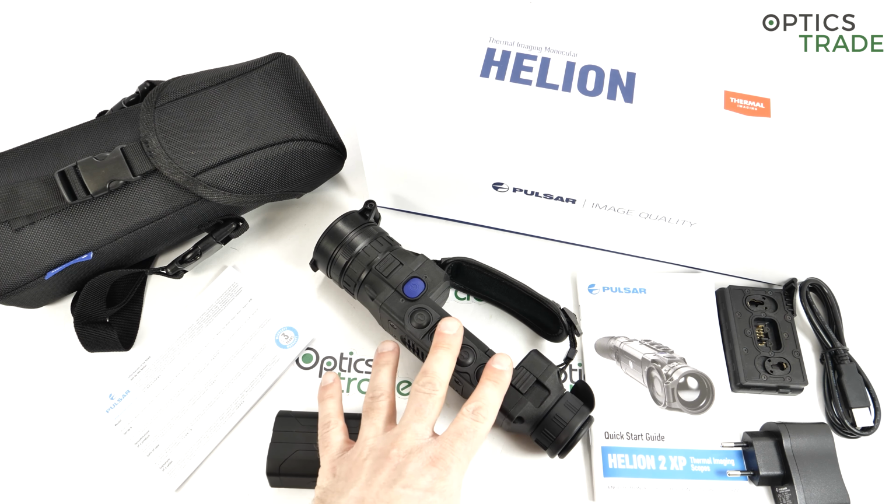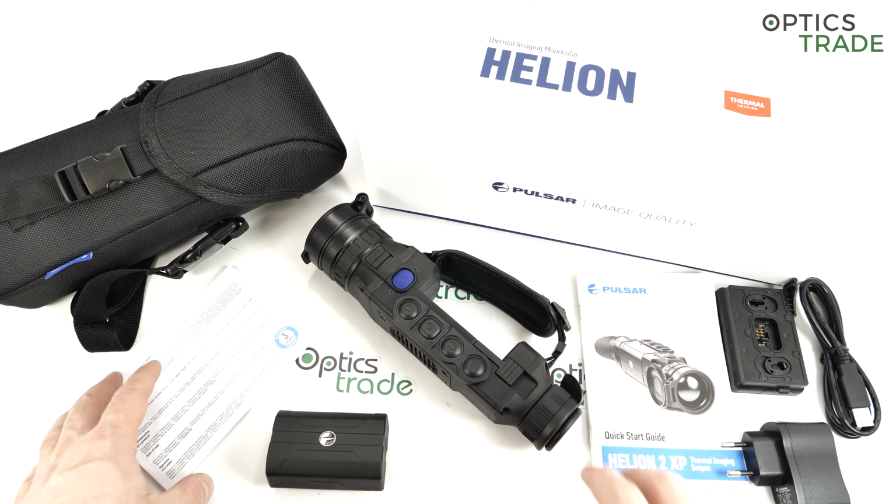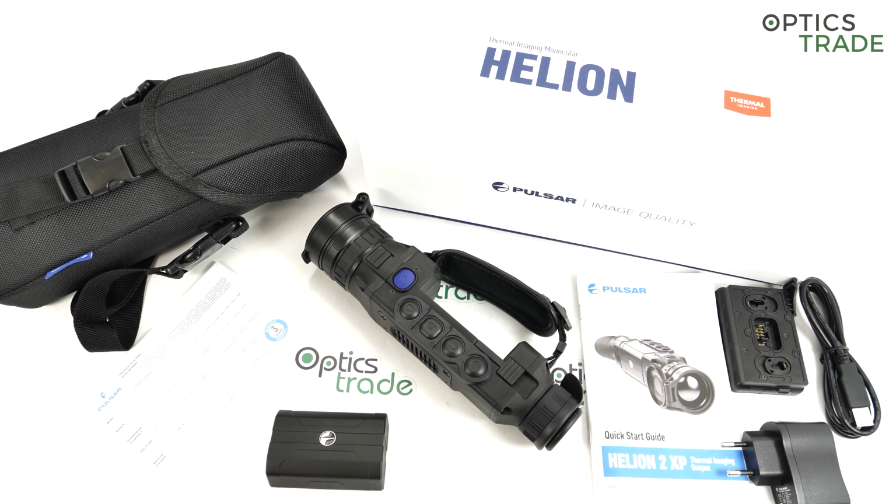So on small details like this, you see that this device was designed by hunters for hunters. This is a slogan of Pulsar, and I believe it's one of the slogans which holds more true than others in this industry. Okay, if I do a short summary.